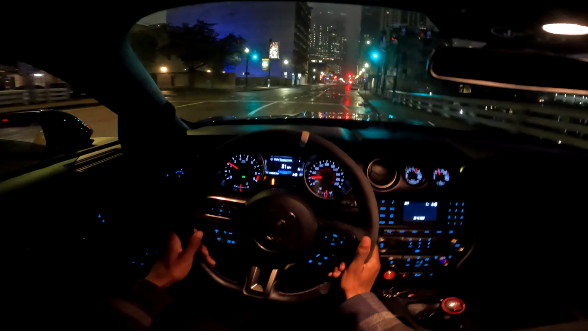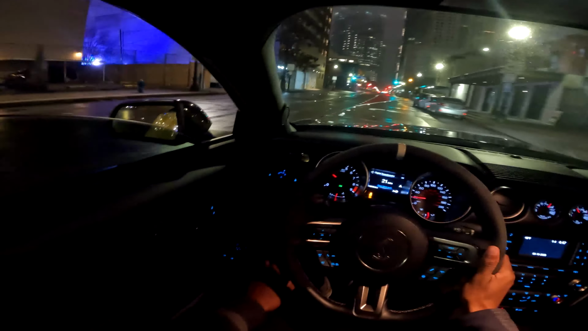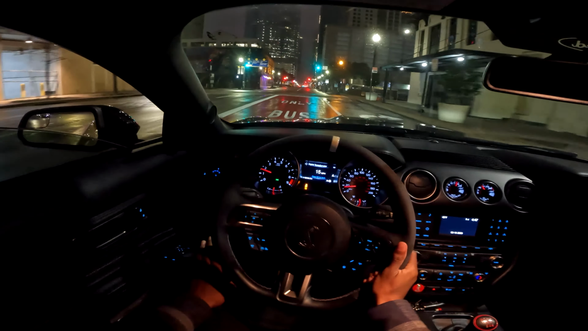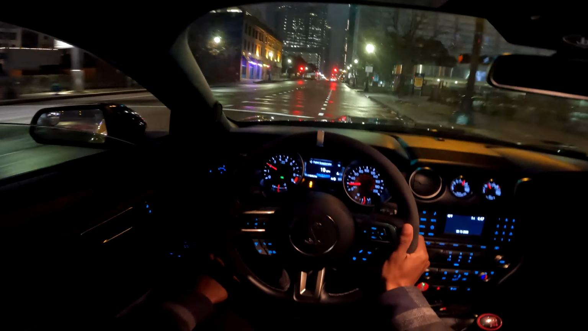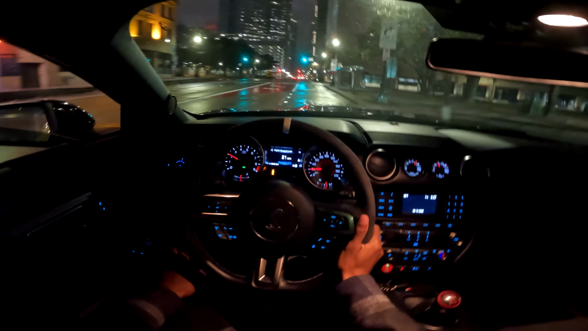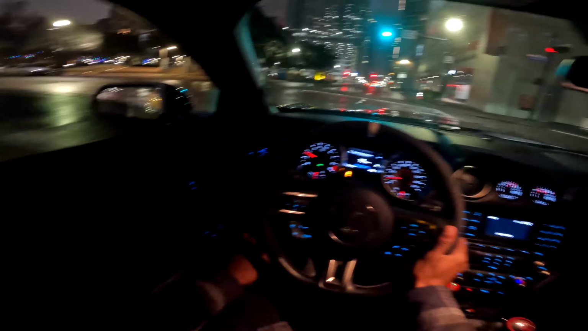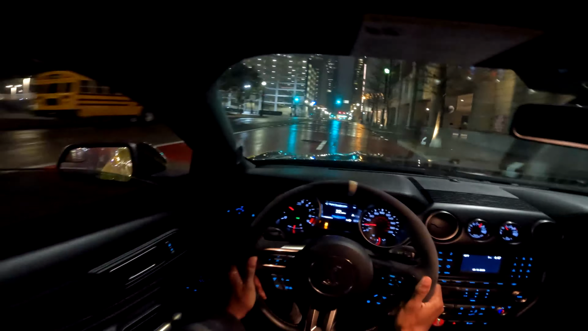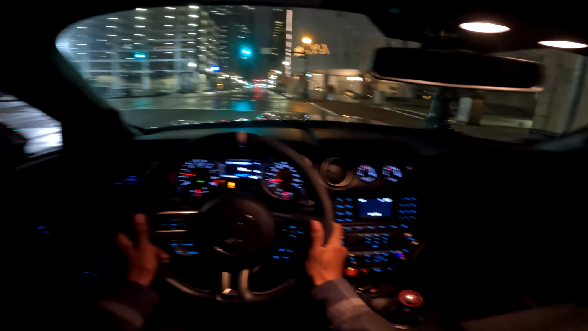Oh my God, there's actually puddles of rain here. Damn, I didn't realize it was raining this bad in Houston. Sheesh. Oh man, I didn't realize it was this bad. Damn, son. Well, my car is dirty as hell. Actually, it's only a one-way. I can't even go that way.